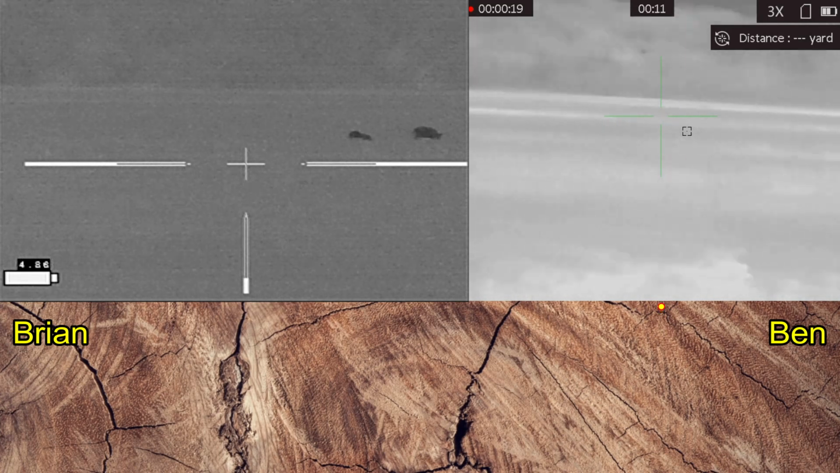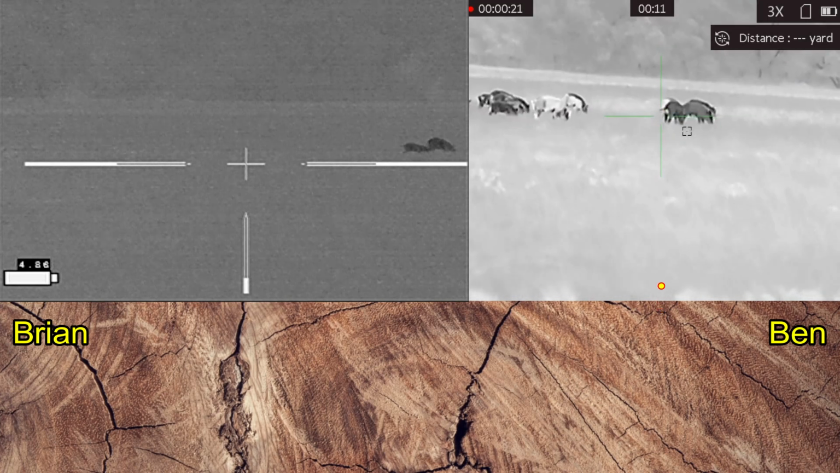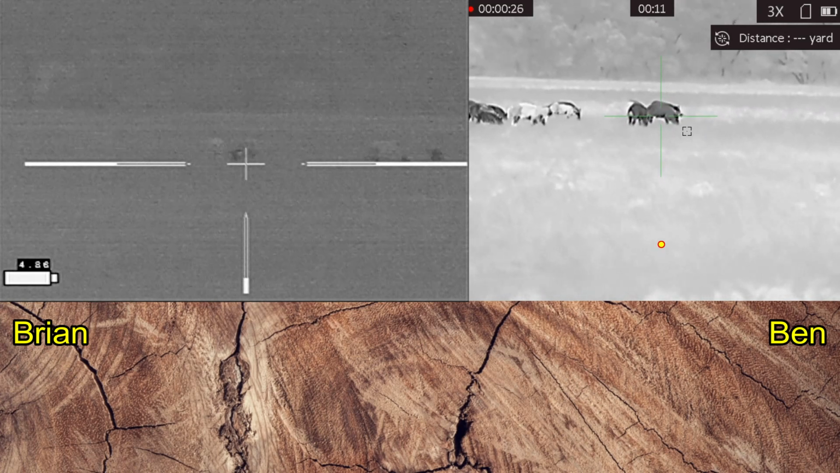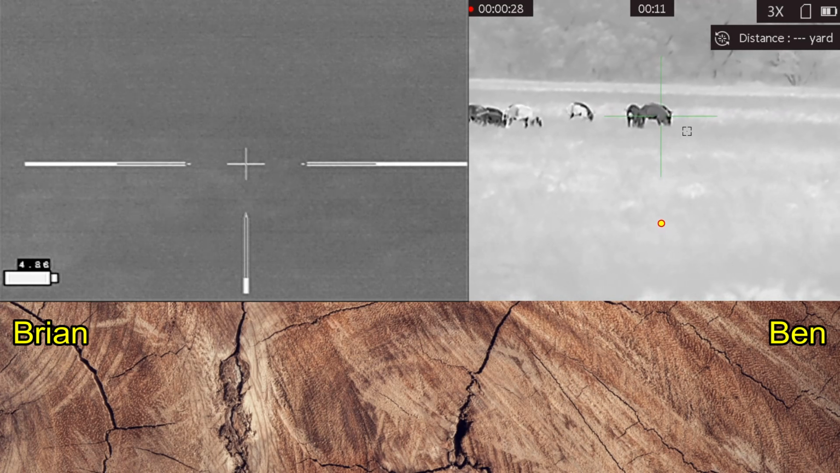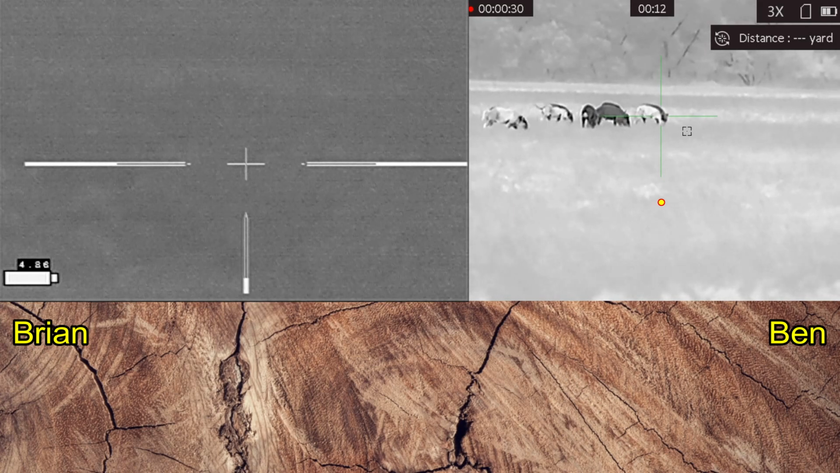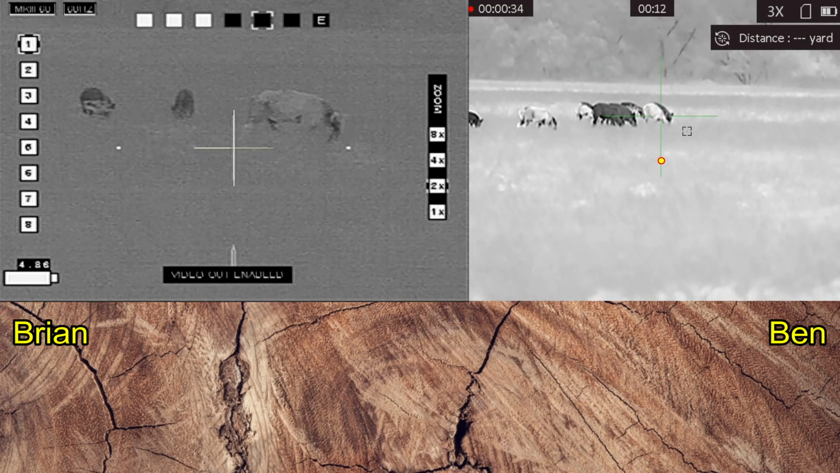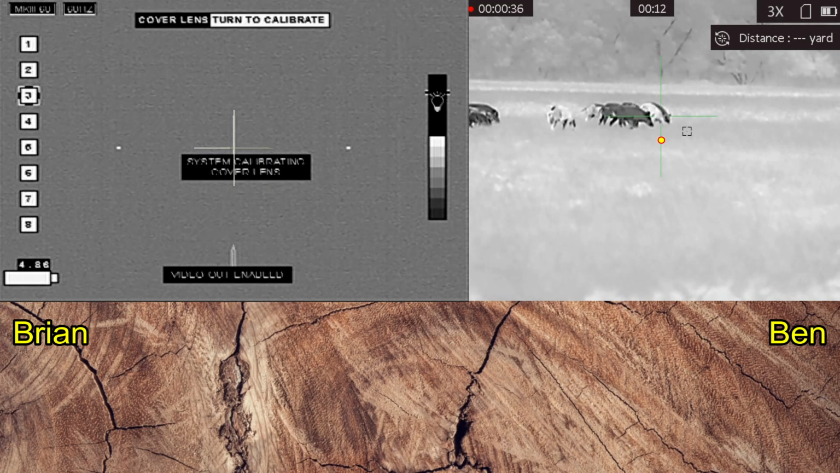Alright, I think the pigs will probably either run to our left or back towards the woods behind them. And that's going to be based upon previous experience hunting here. That's the direction the hogs usually run. Give me just a second.